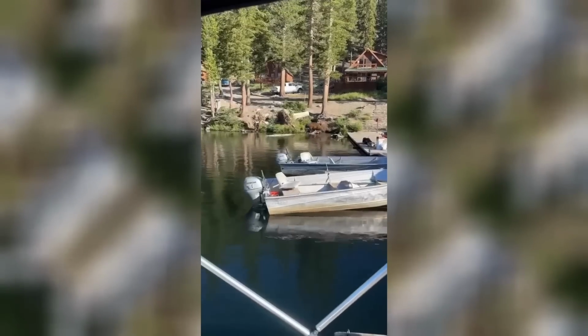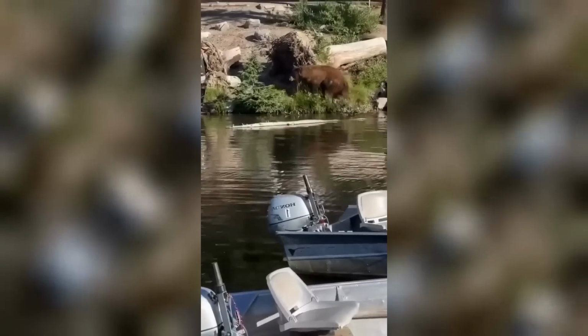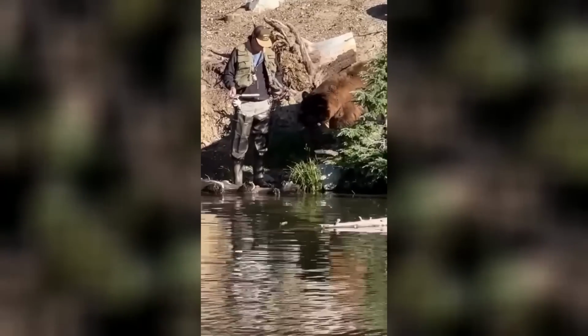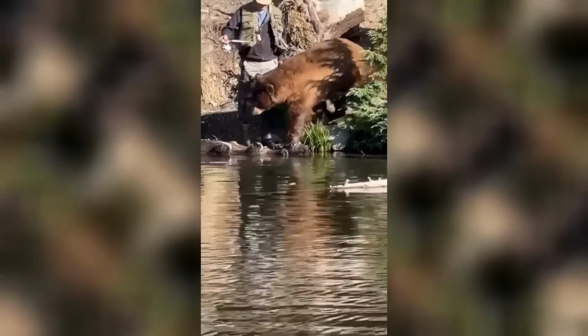A bystander said that this bear appeared out of nowhere. And before anyone gets too worried, it's not a grizzly bear, it's a cinnamon black bear. But still, right? The man's just fishing around this dock when this bear walks right up to him.